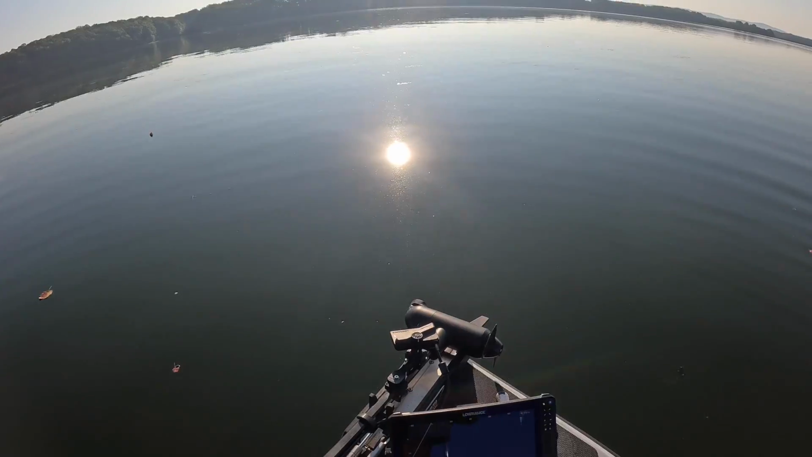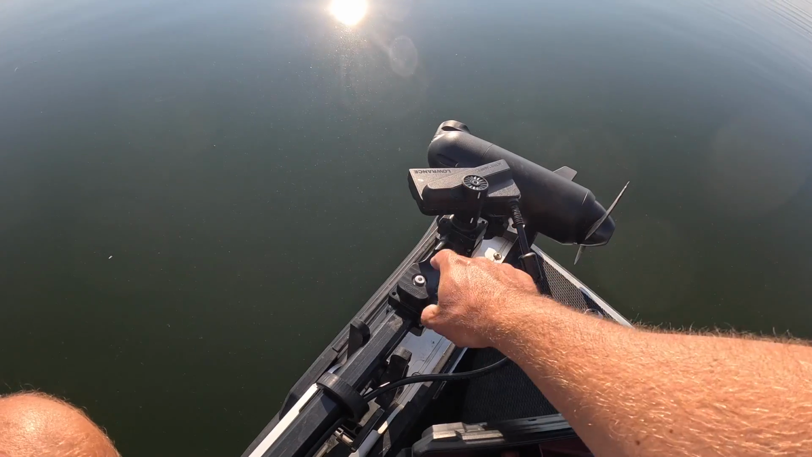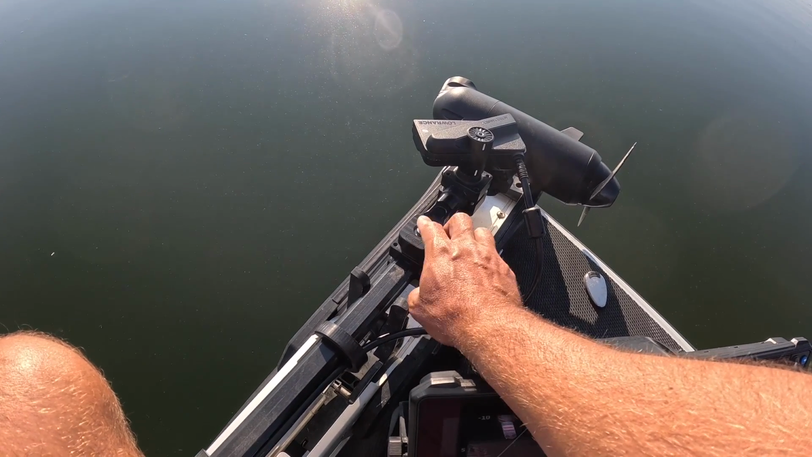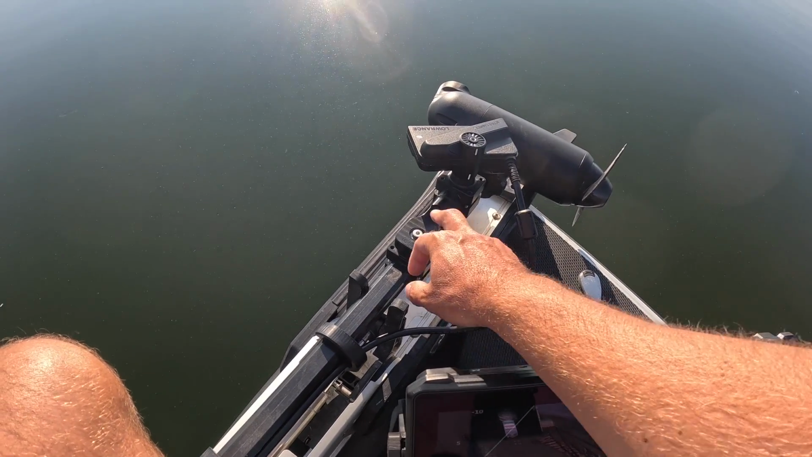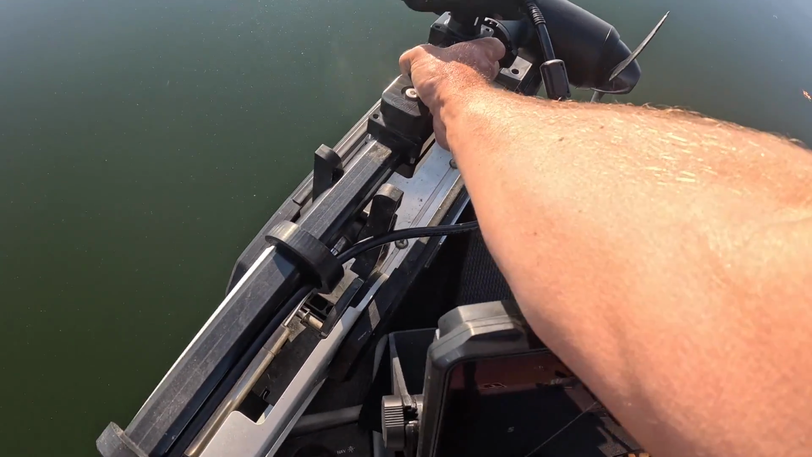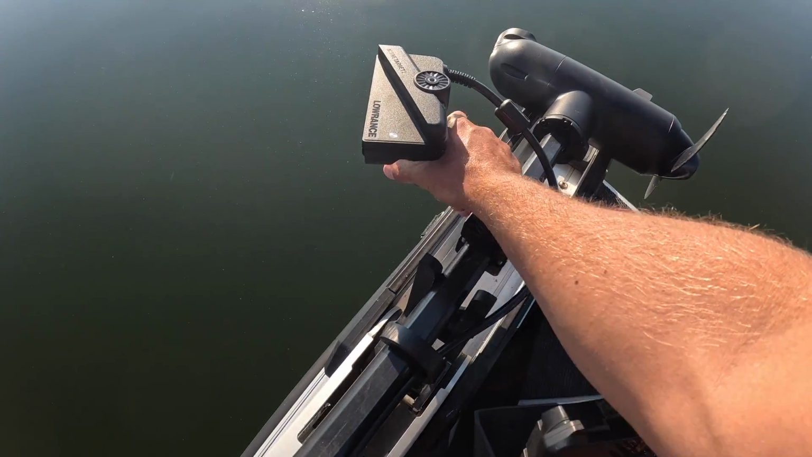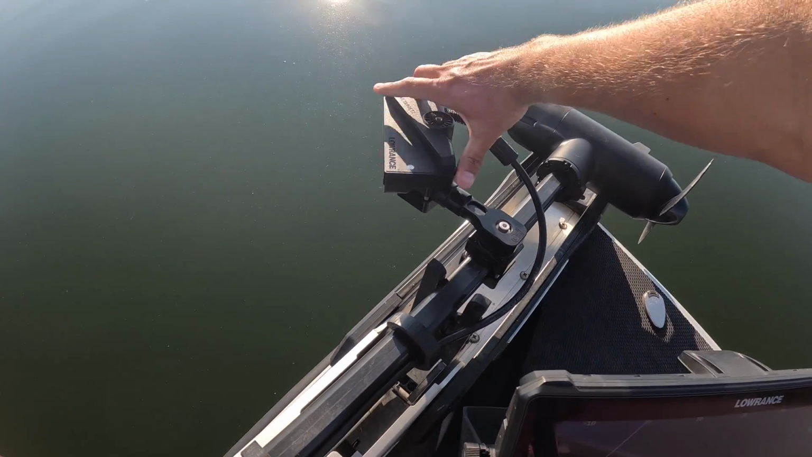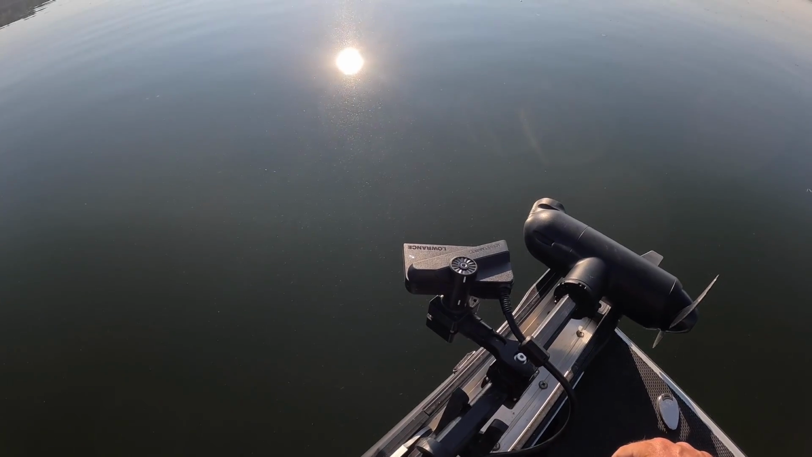So my Active Target 2 transducer is mounted to the trolling motor shaft. This is a Fish Obsessed mount. The reason I run this Fish Obsessed mount is, yes, you can run the factory mount that comes with Active Target 2, but this one is just a lot easier to adjust. I can adjust it with just some simple clicks, and it's really well made. As you can see, I can run my transducer at a 90-degree angle like this if I want to.